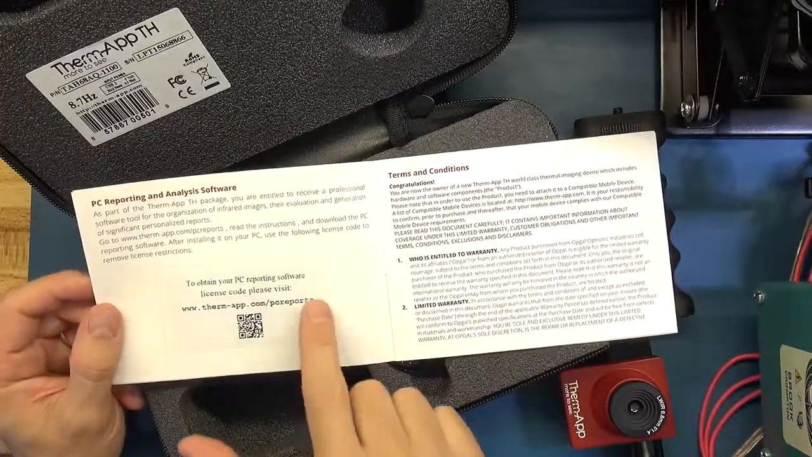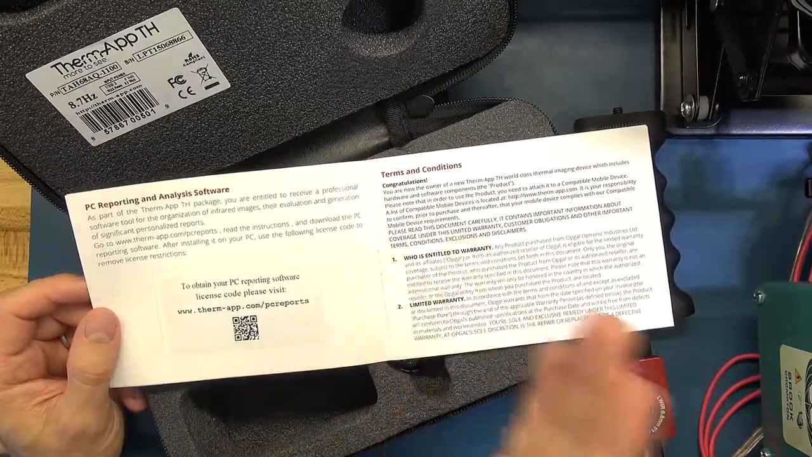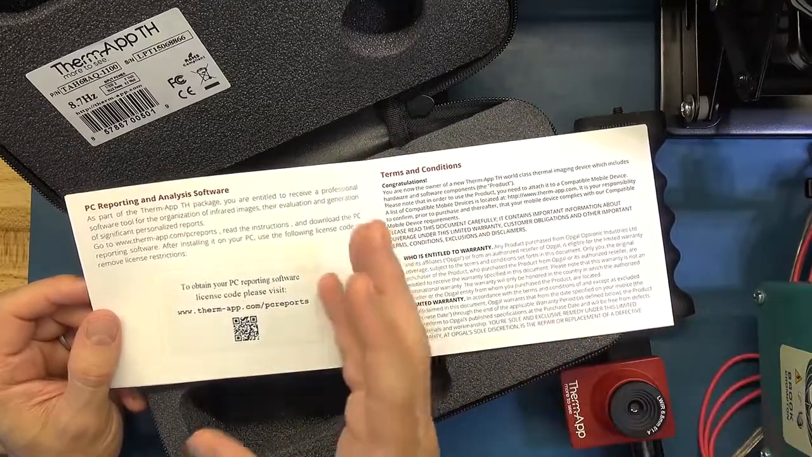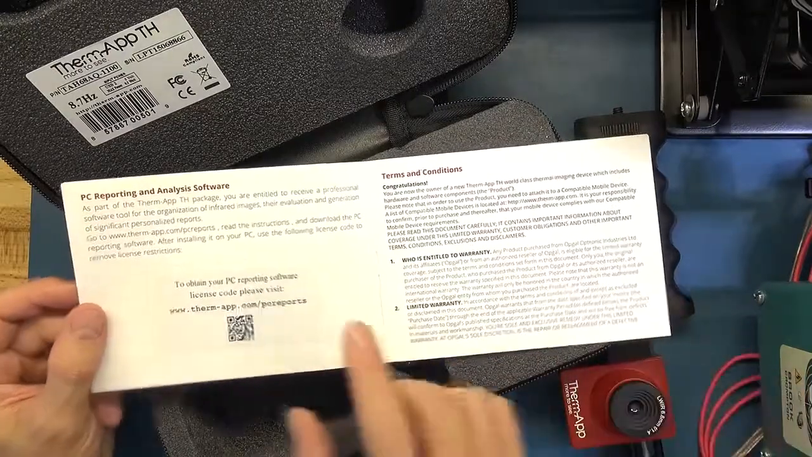In part 2 of this video, I'm going to demonstrate the software, because the software can be a real critical part of the hardware. Once you've got the images and you want to analyze them, how easy is it to use and how capable is that software?